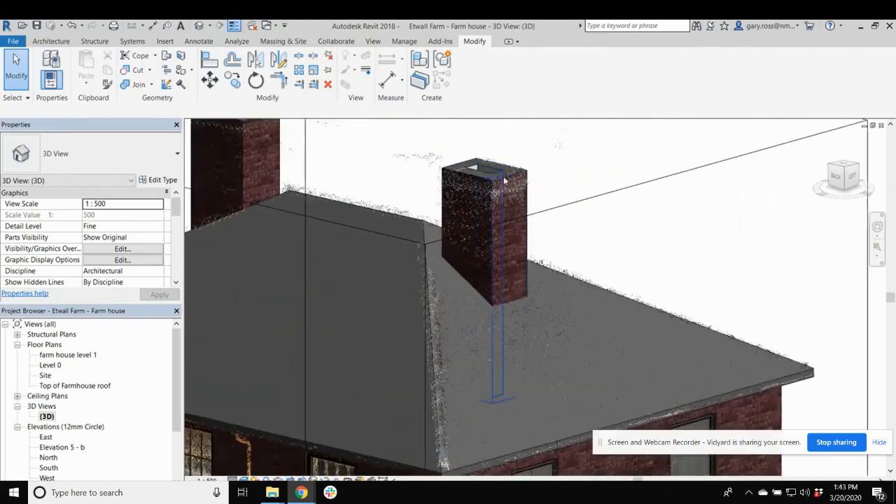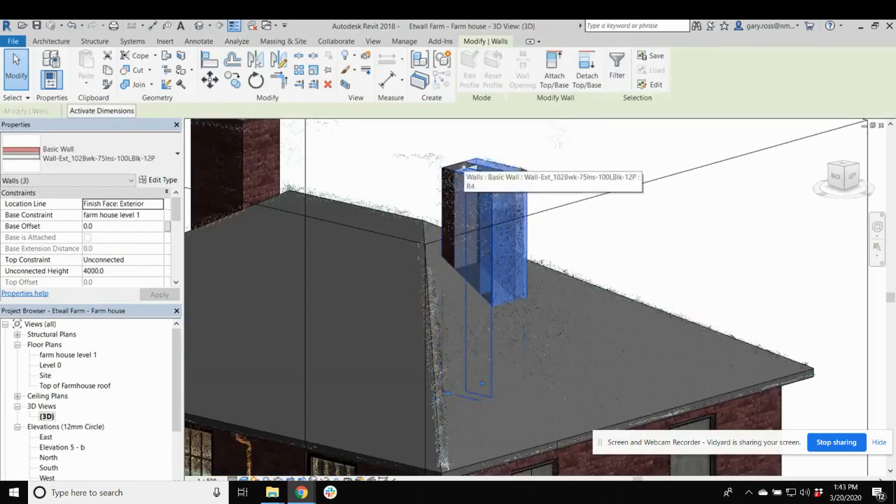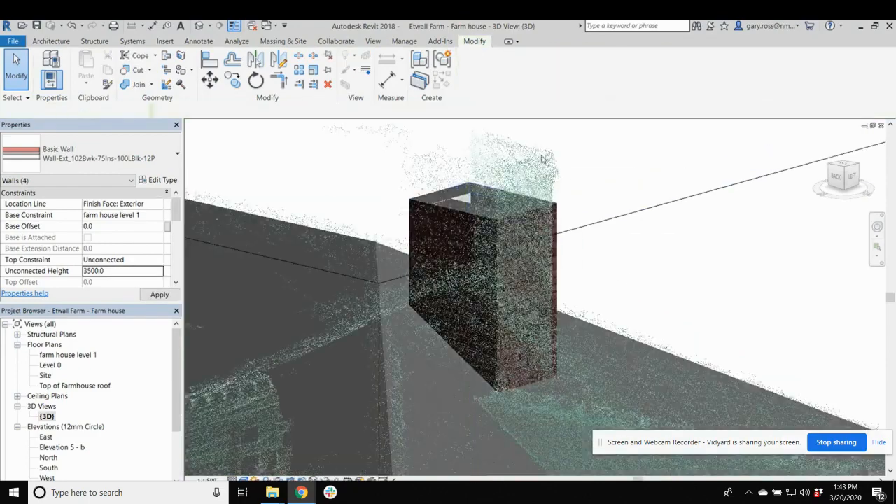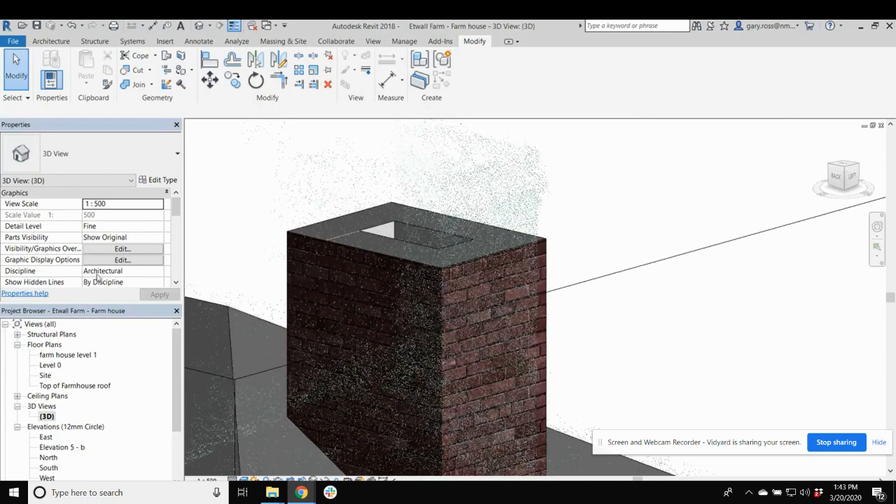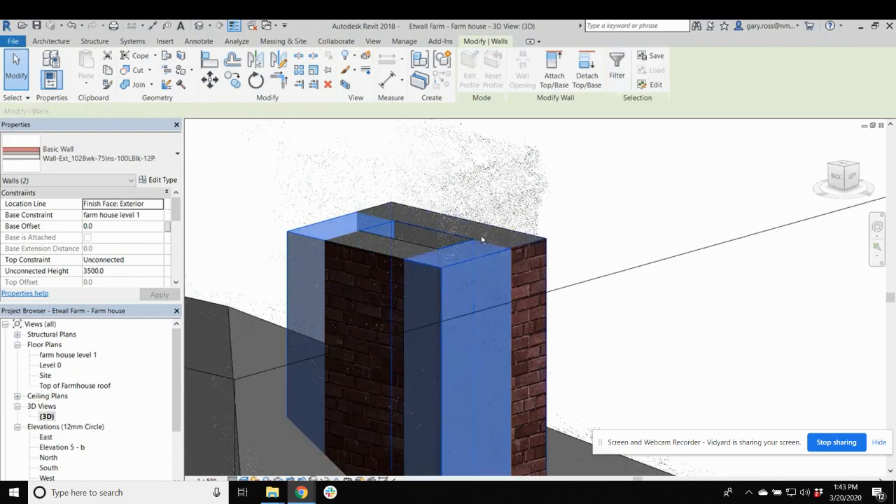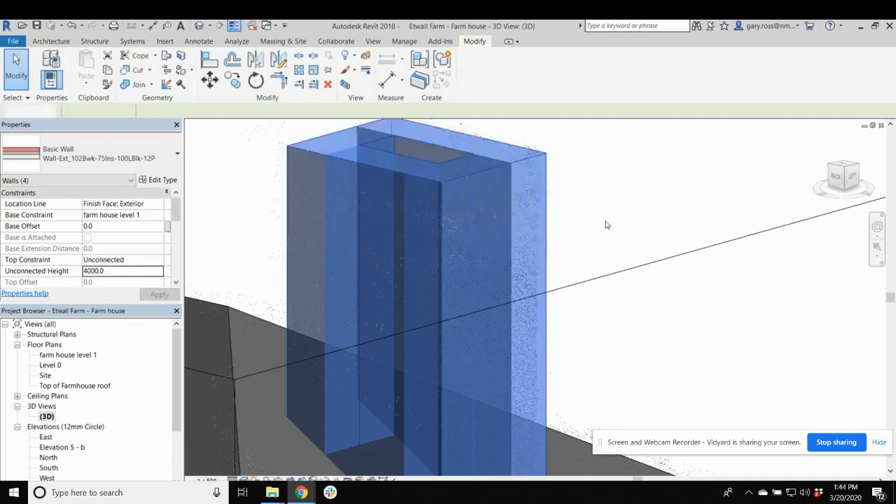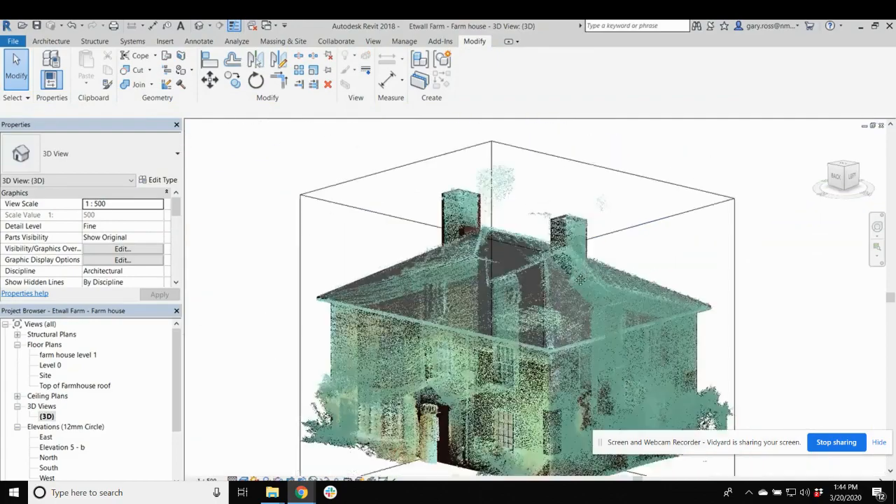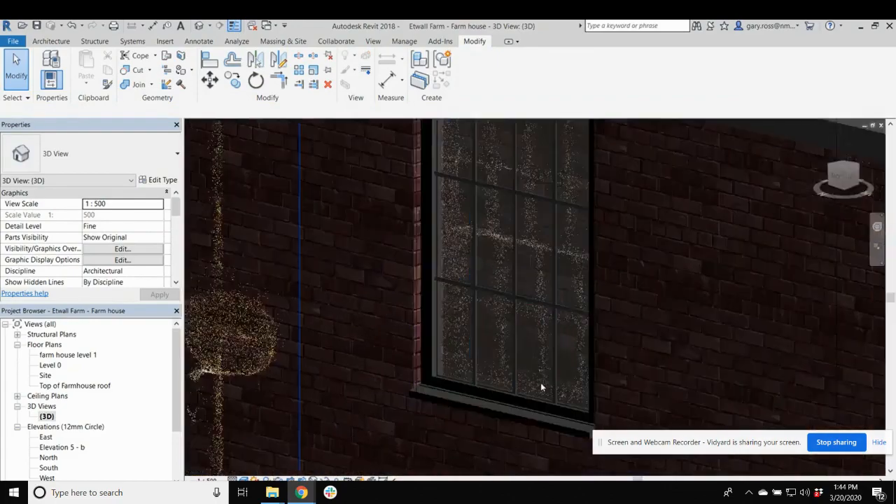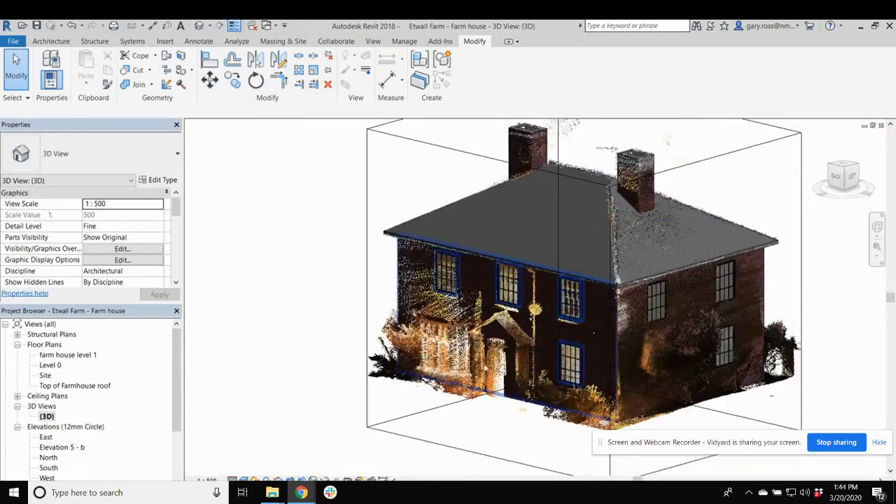So here you can see a little bit of the process for modeling, selecting the areas, defining the boundaries, and inserting those objects. So you can see how the point cloud gives you all the dimensions you need to be able to model, and you basically just model on top of it.